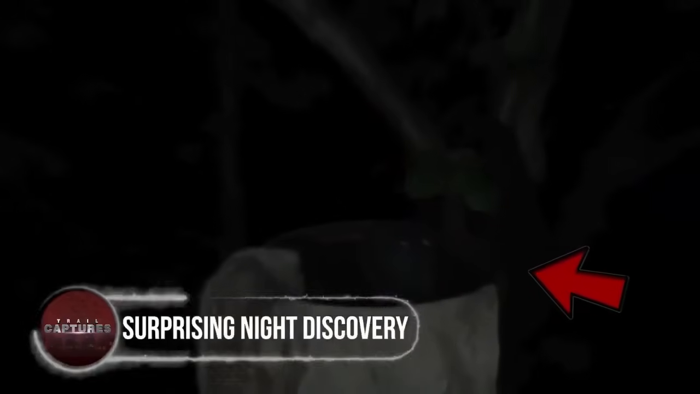Surprising night discovery. In this video, a guy is wandering in the woods at night, seemingly searching for something. Suddenly, he comes across a bizarre creature that he never expected to see. The creature is incredibly tiny, with a strange shape and glowing eyes in the dark. It somewhat resembles a frog-like cryptid that was seen in a previous video.